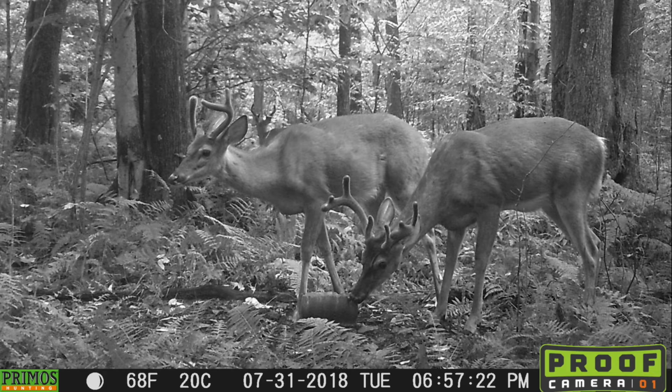Now this picture here is July 31st, but this time I had to remove the mineral block to get ready for hunting season, and so at this point I wasn't getting consistent pictures of these two bucks. So these are the last pictures of these bucks that I got for quite a while. But the interesting thing about it is you can definitely see that the bigger one there is going to be an 8-point. You can see the 3 points on the other one.